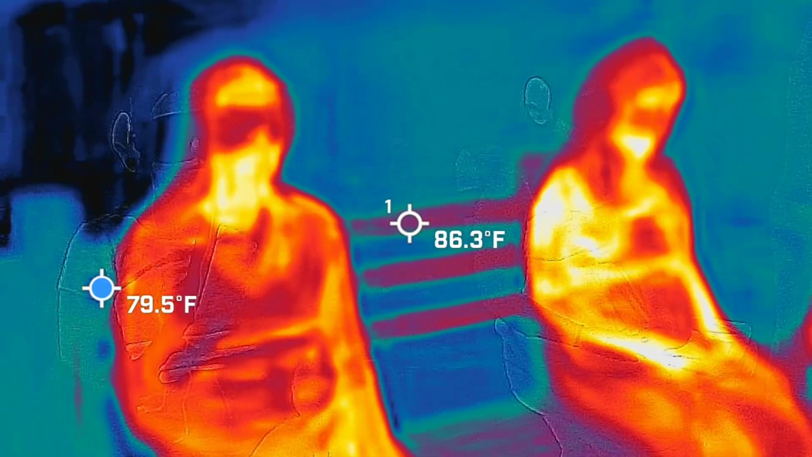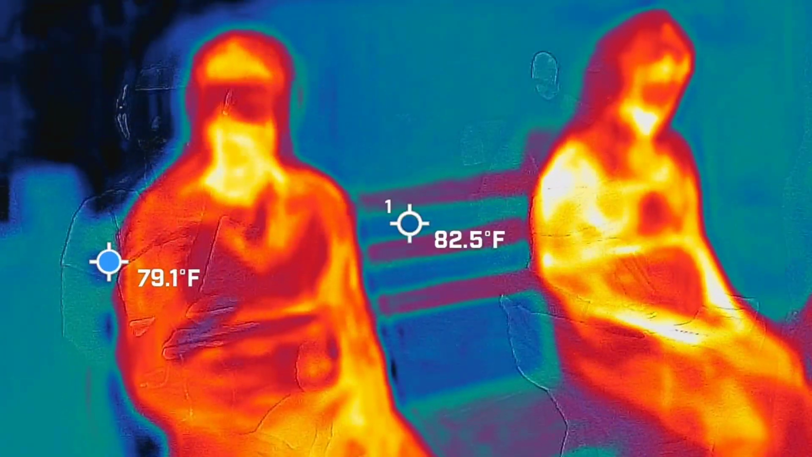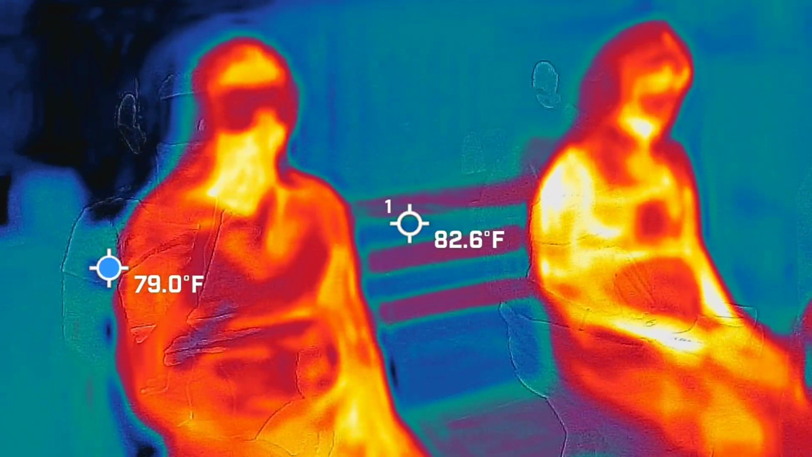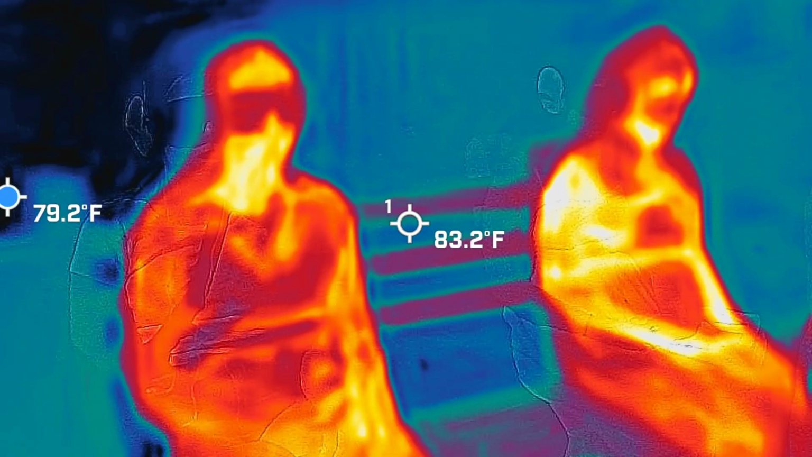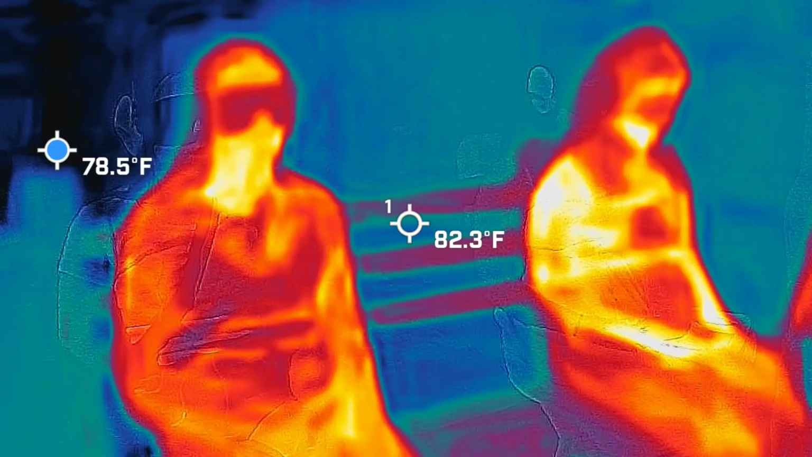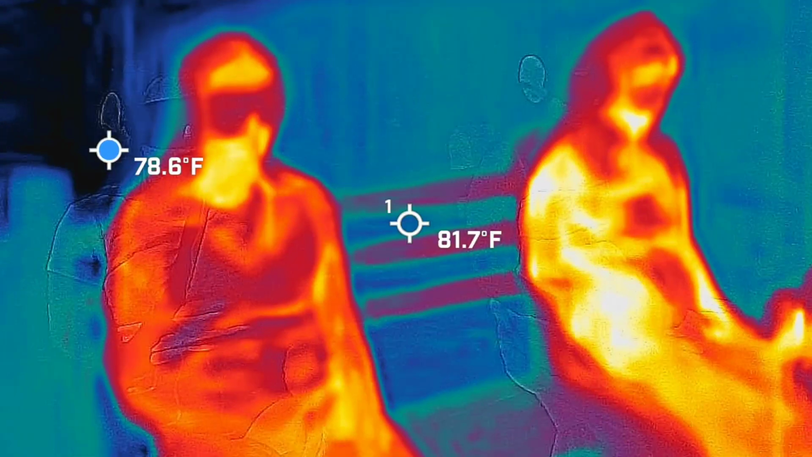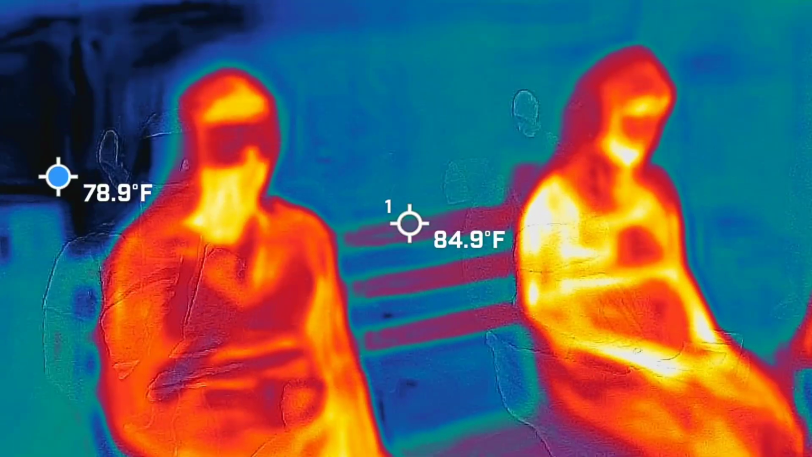Henry Timrod, we need to start early. We only have 10 minutes to do this. Notice how they're going back and forth. Yeah, it's almost like they're having a conversation and we're not included.